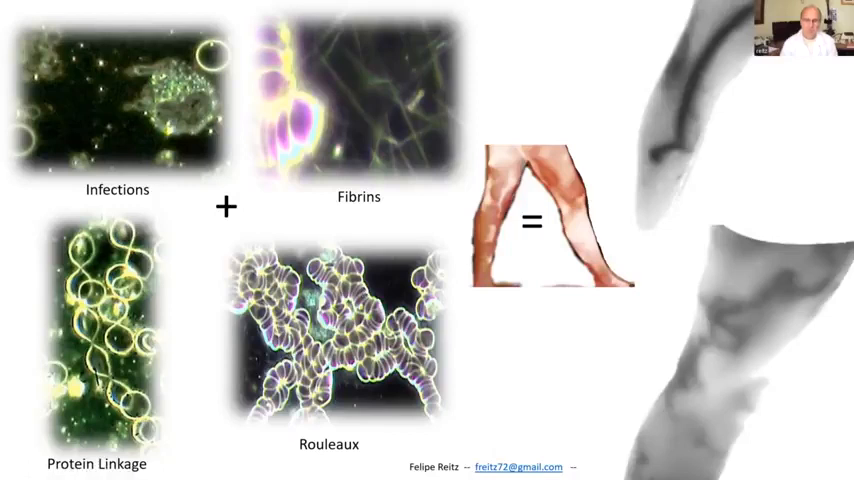And what we see here is an infrared thermography image, which has been shown in scientific studies to be a way to also diagnose deep vein thrombosis, meaning deep blood clots. It also looks at the vascular perfusion of, for example, superficial veins.